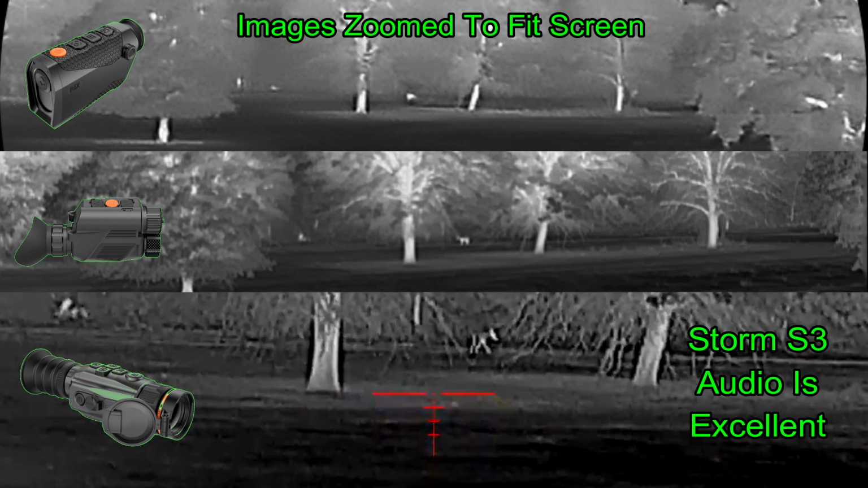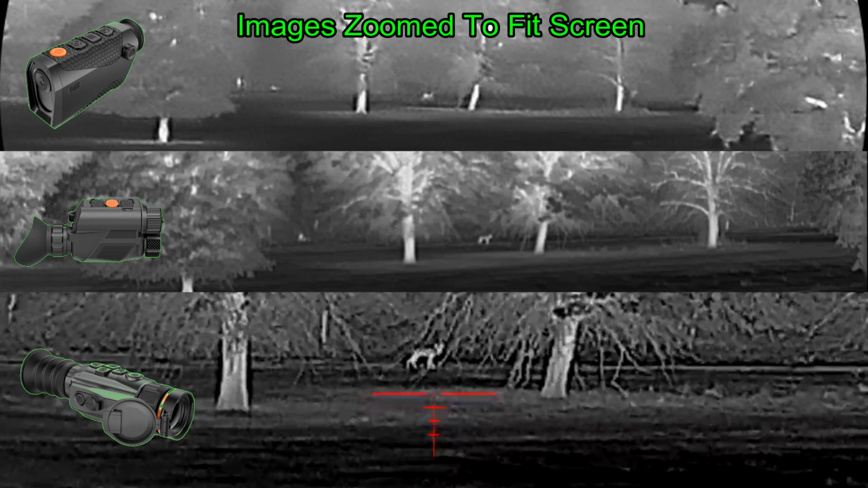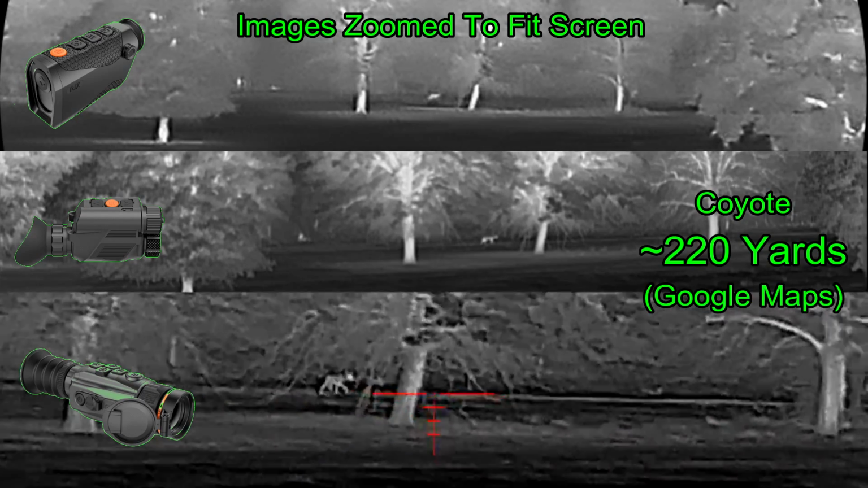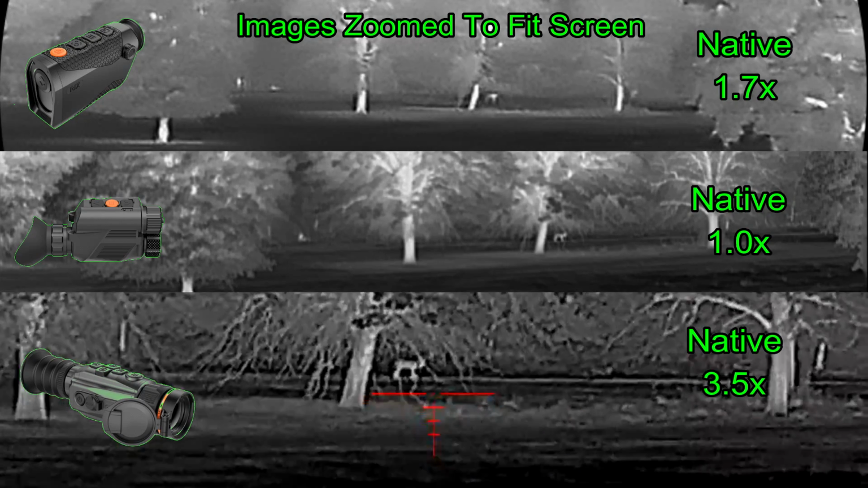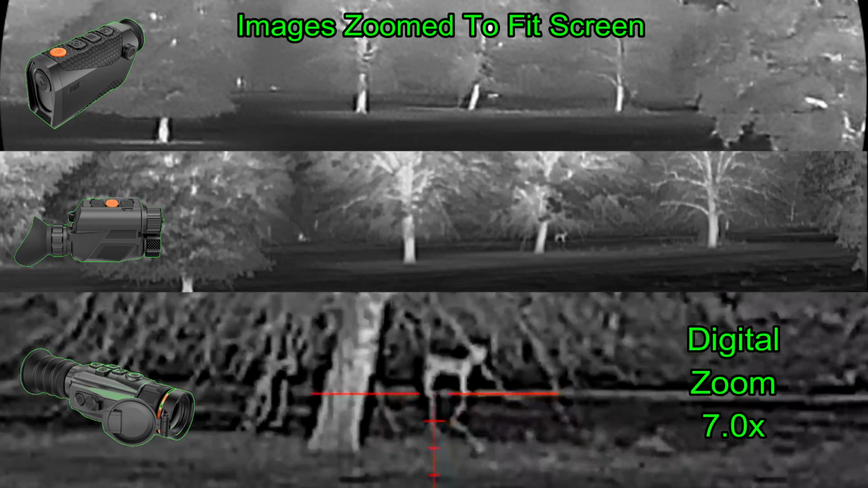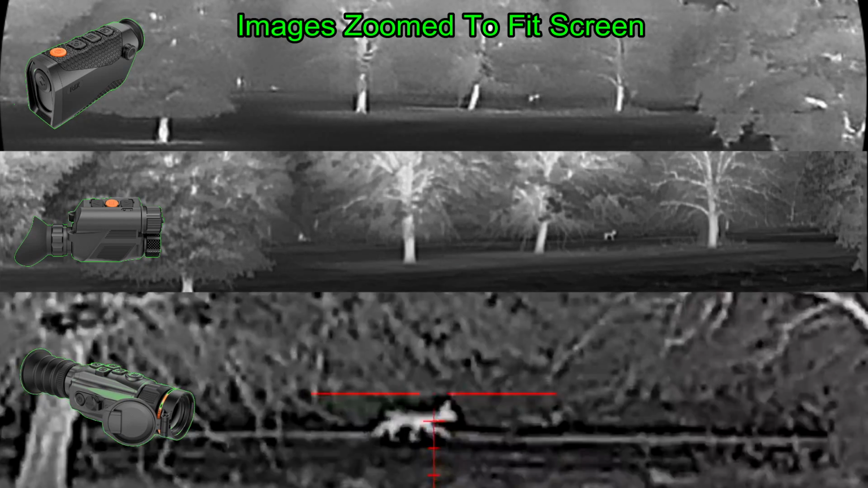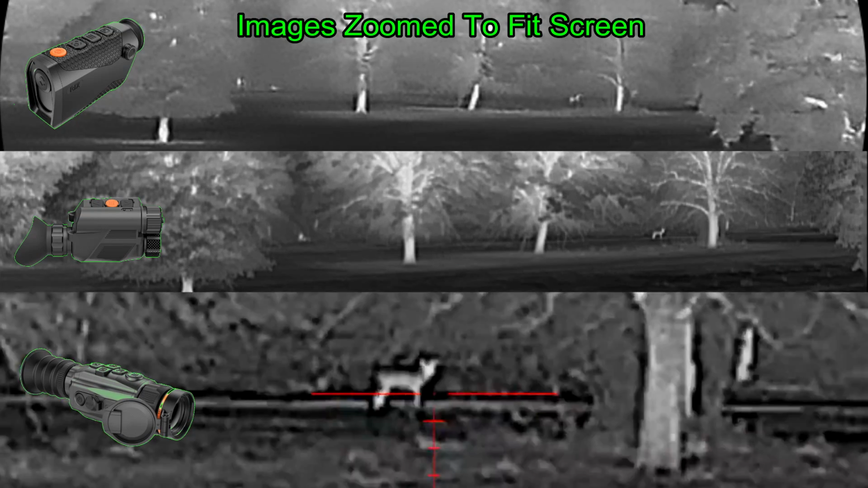Lastly, there on the bottom is the Storm S3 thermal weapon sight that I'm going to be shooting with. Try a little lip squeaking to bring in the coyote, and the coyote's just not having it, and it starts to move away. Now the wind is blowing in the direction towards the coyote, but I've got trees behind me sort of acting as a blockade. I don't know that a lot of my scent is getting to the coyote, but you can see my truck and everything else. He just doesn't seem too sure about me.